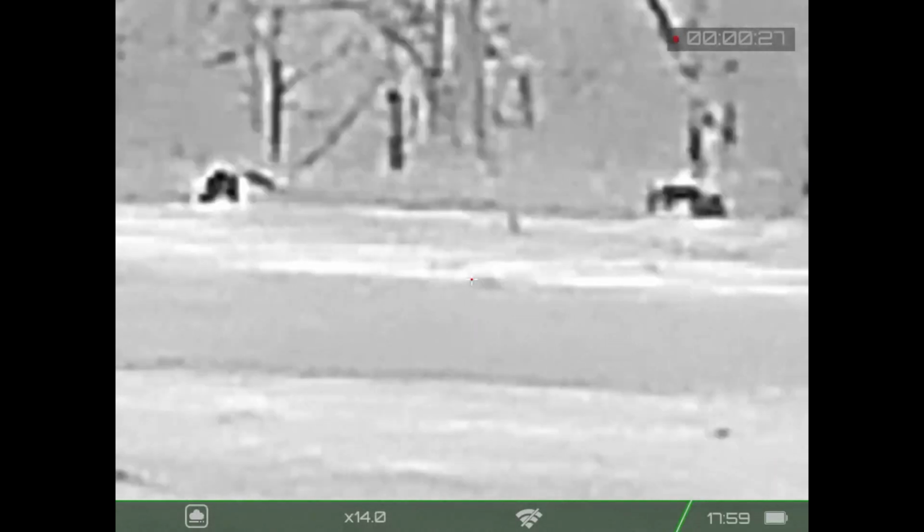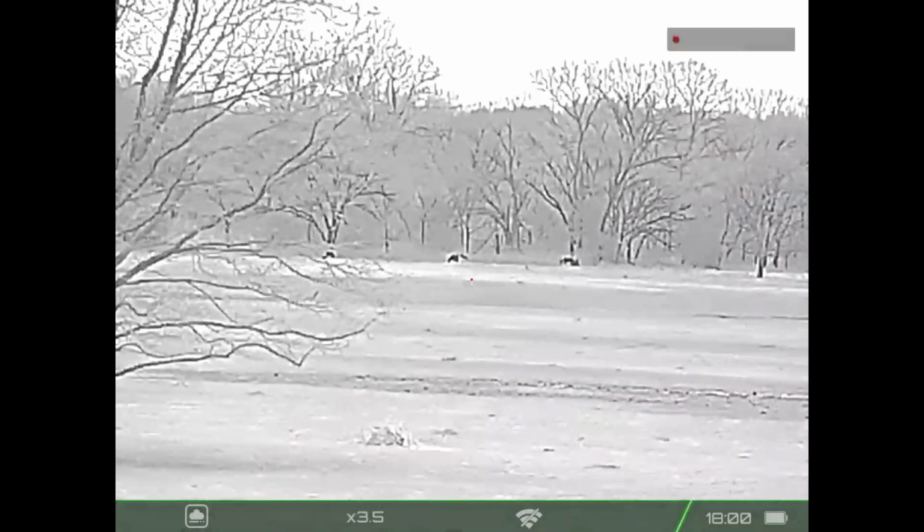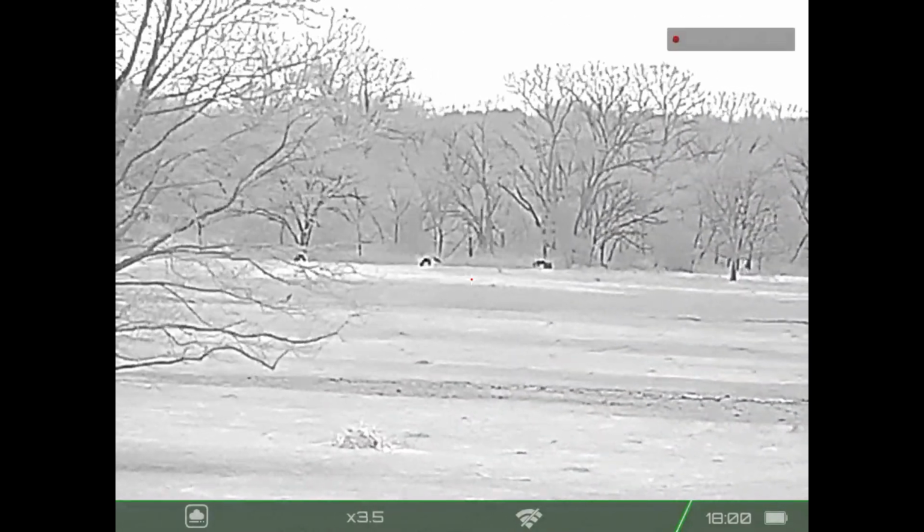And in a moment you're going to see a quick shot on the hog. I'm out from behind the truck. It's no longer screening the wind, and the wind is quite strong. Here we go.